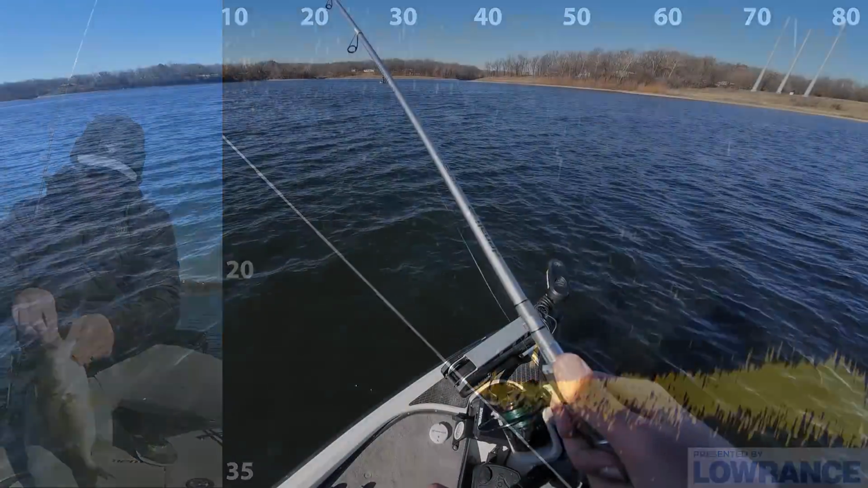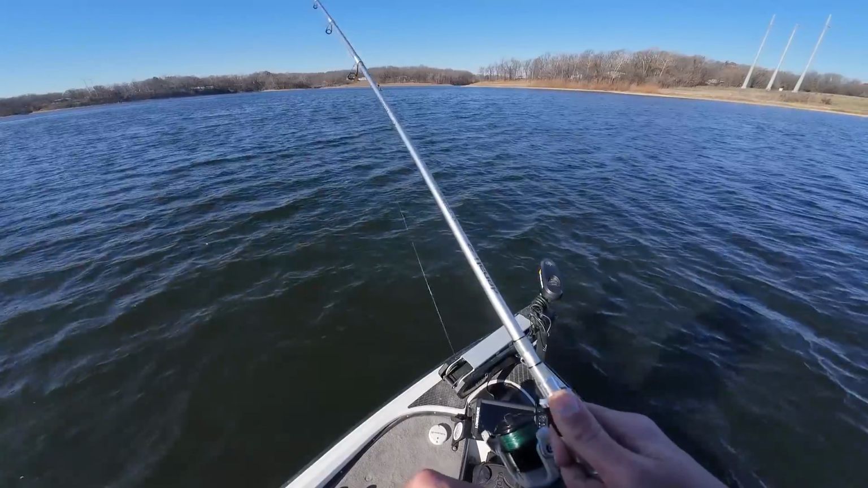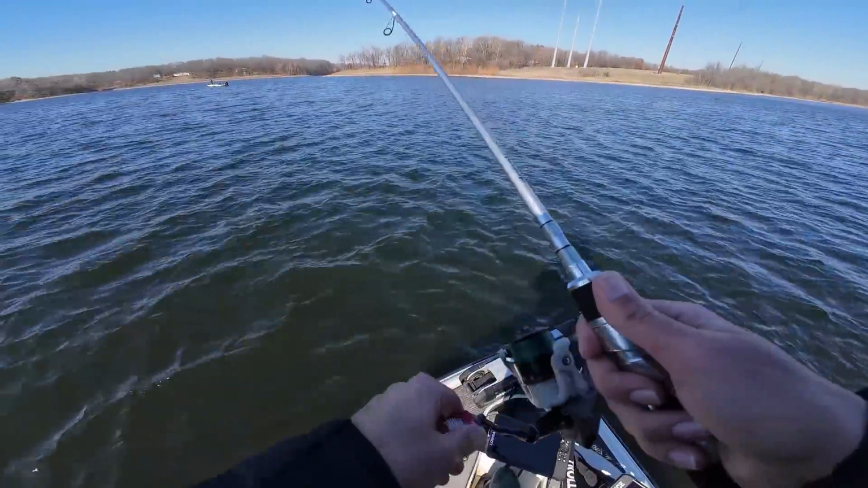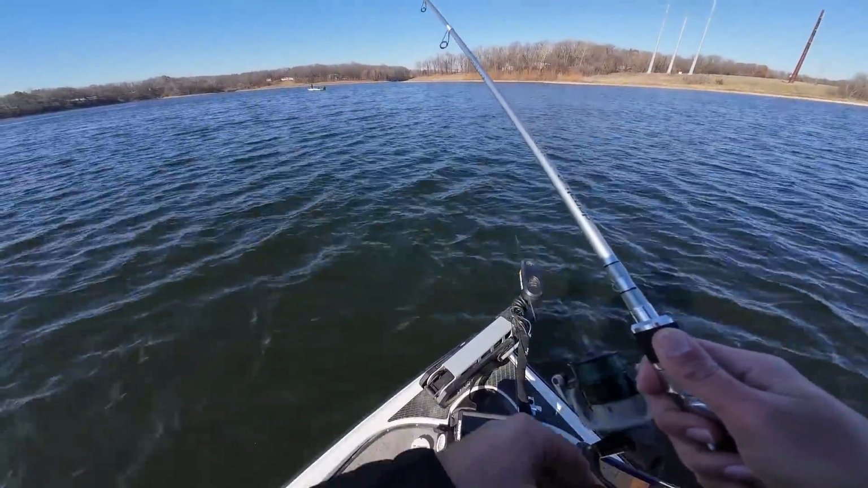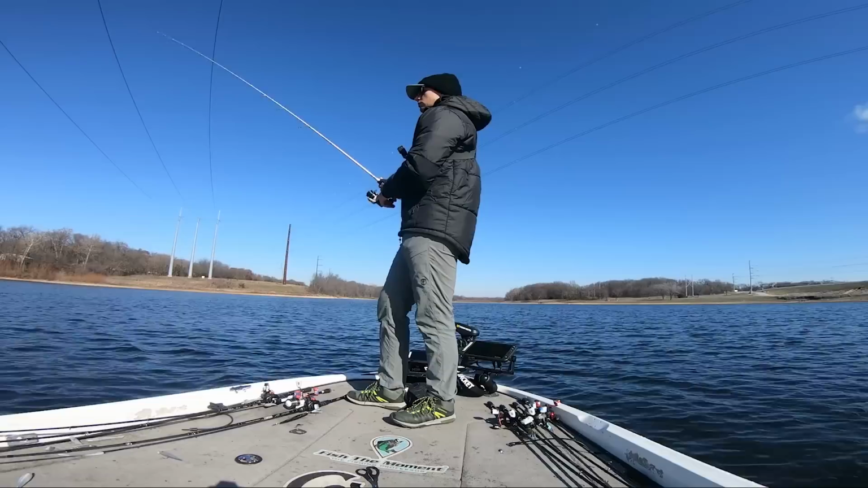After that, I turned my forward-facing sonar off and continued blind casting in the area, trying to fish the bait in different depths and hoping that because the water was clear, the fish would be able to track my bait easier and I would only have to bring my bait within maybe 5 feet or 10 feet of a fish to actually get them to bite.